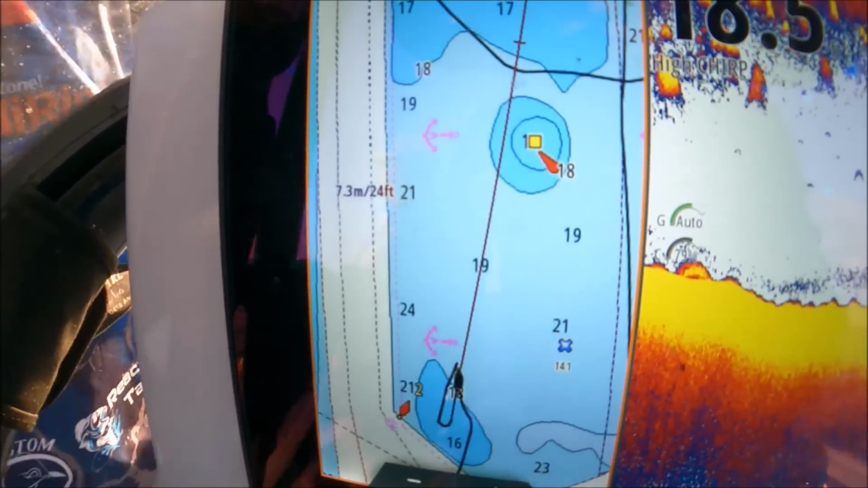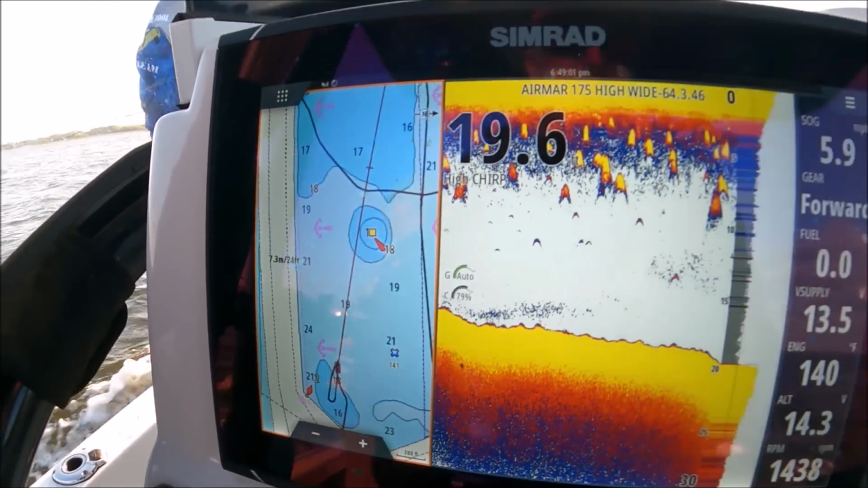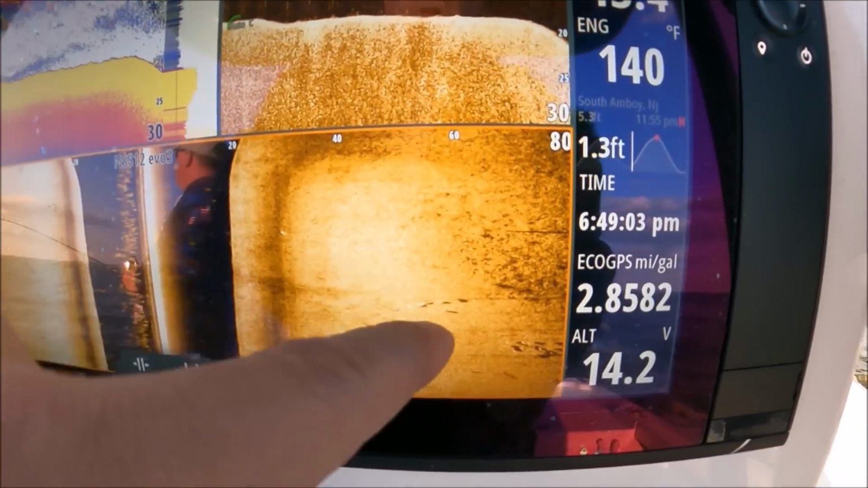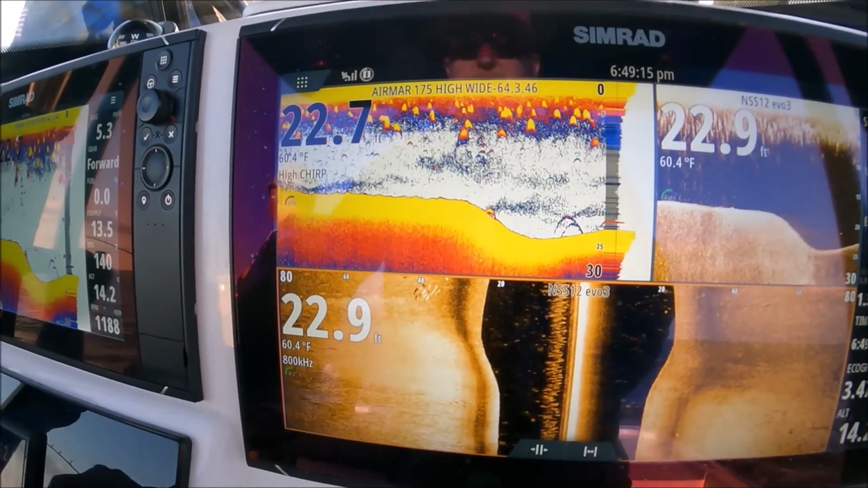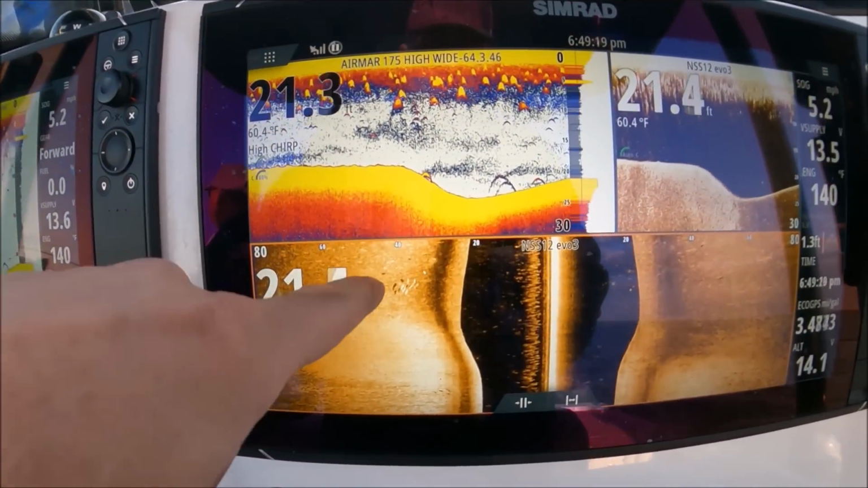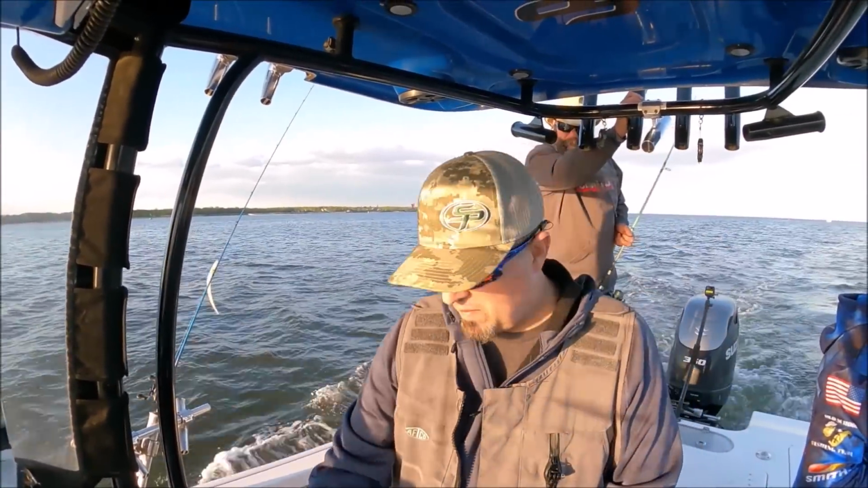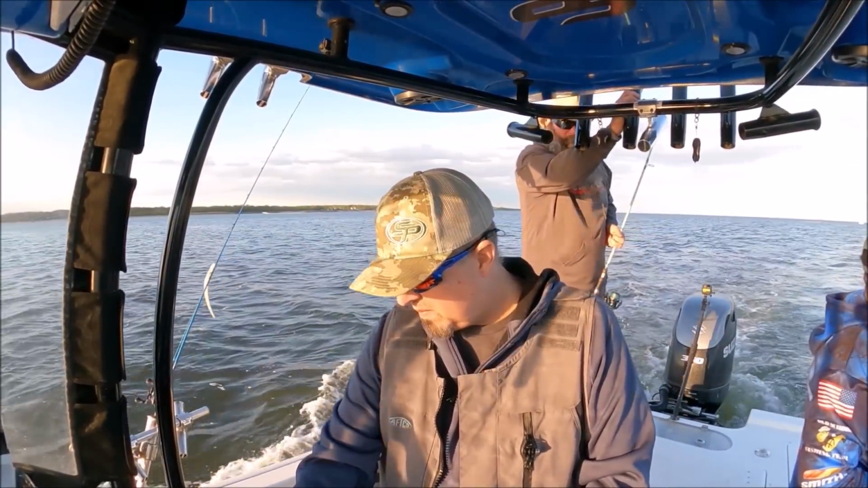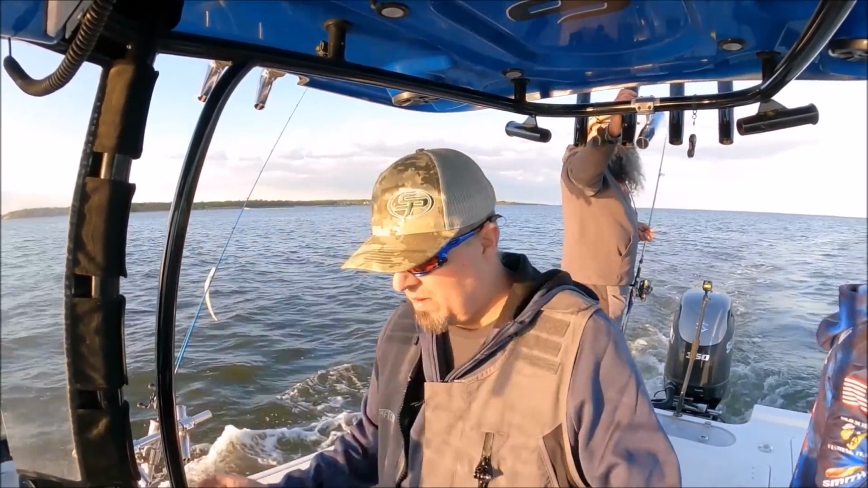Coming up on that shallow piece right there, that's a deep channel, guys. That's shallow, 18 feet. Stripers. Bass on the left. Fish there. Yeah, they're all scattered through here.